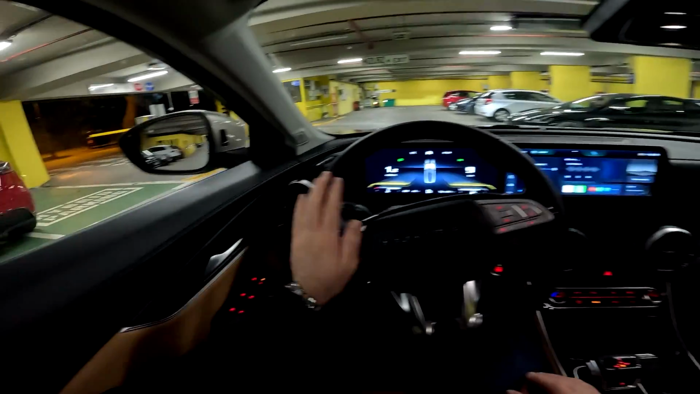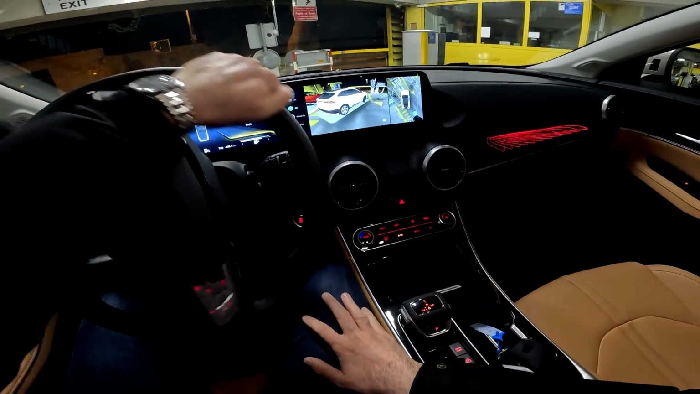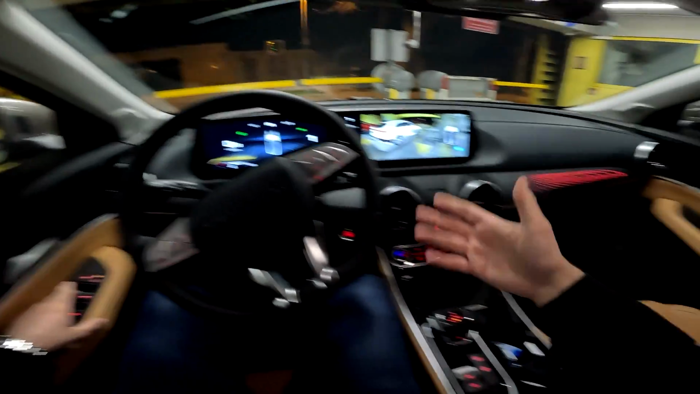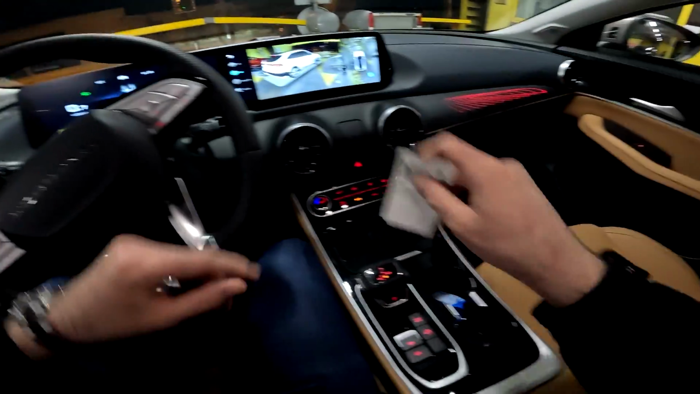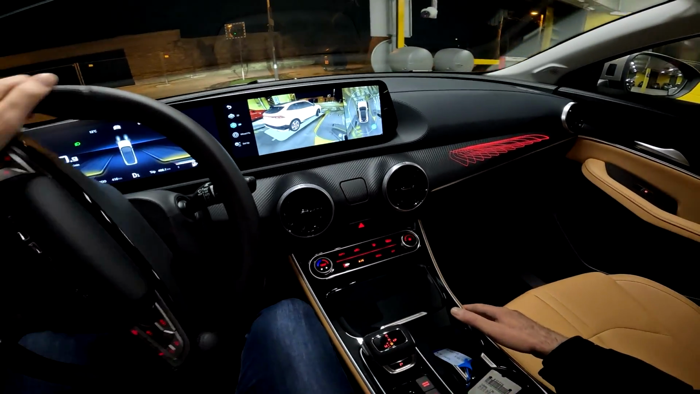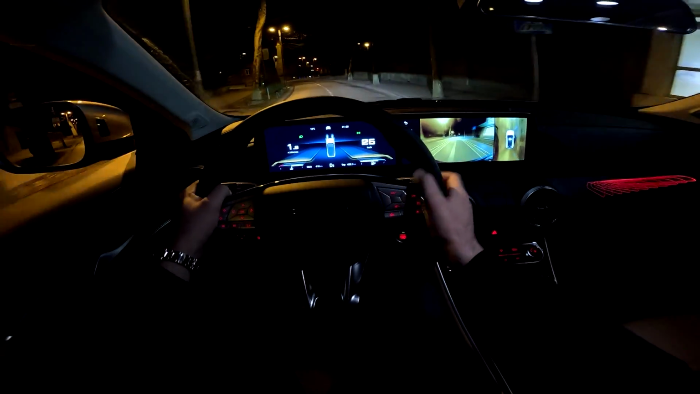And by the way, look at this. By pressing the button on the steering wheel, you can have this view. You can also have the 3D one. So let me do this. There we go. So it helps you in situations like this one, where you have a tight parking spot and actually the exit of the garage. So you see here the 3D view of the car. Very cool detail indeed. And yeah, you see this, also the cameras.